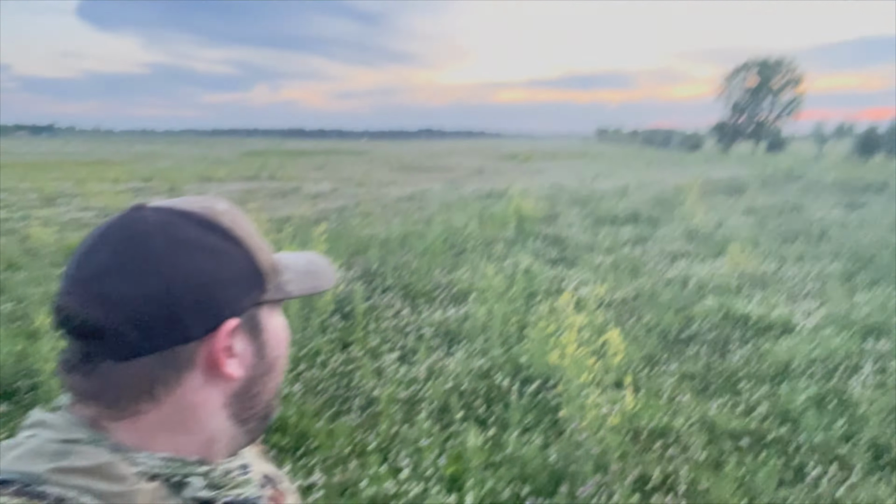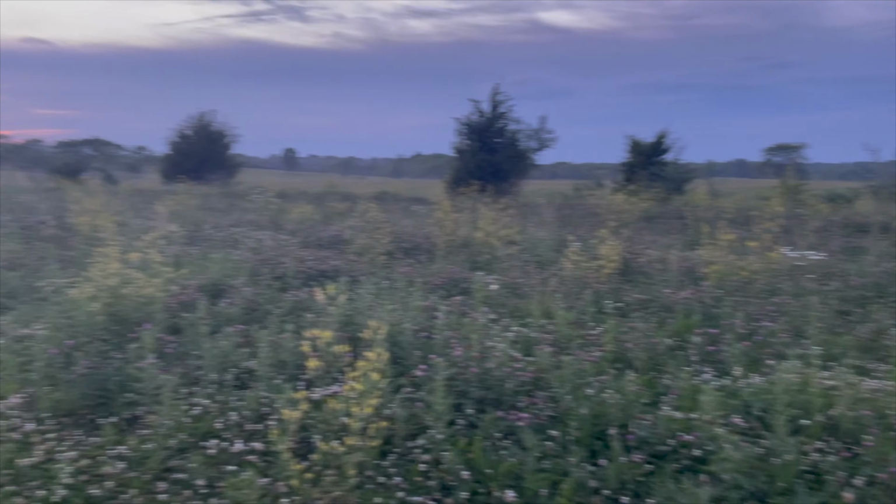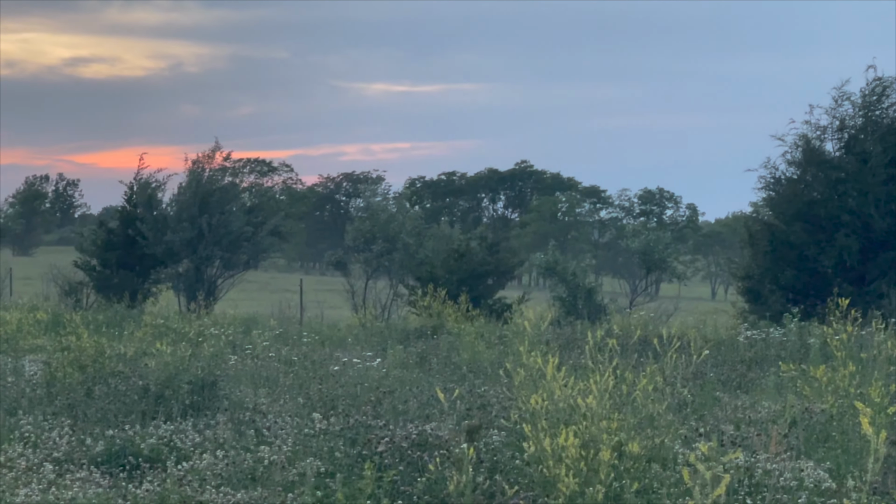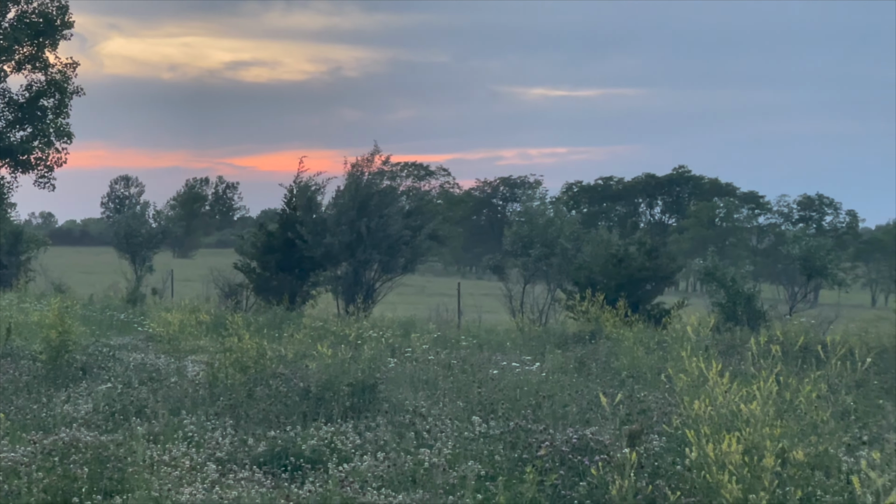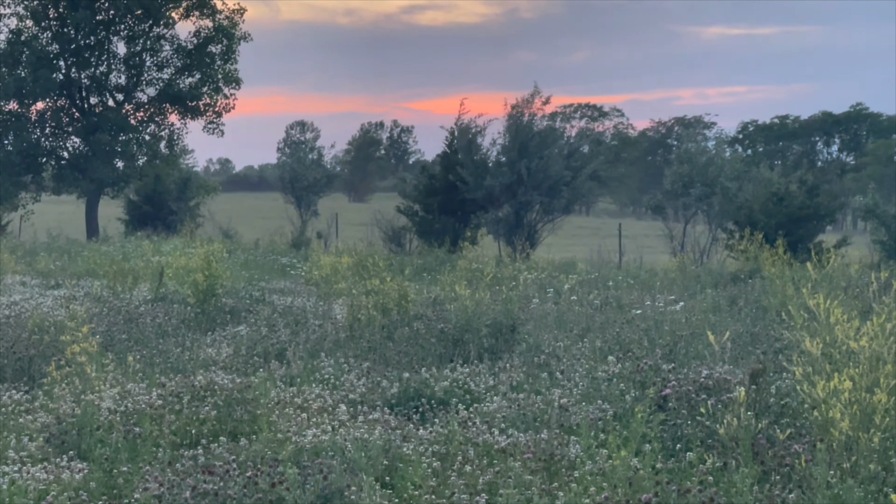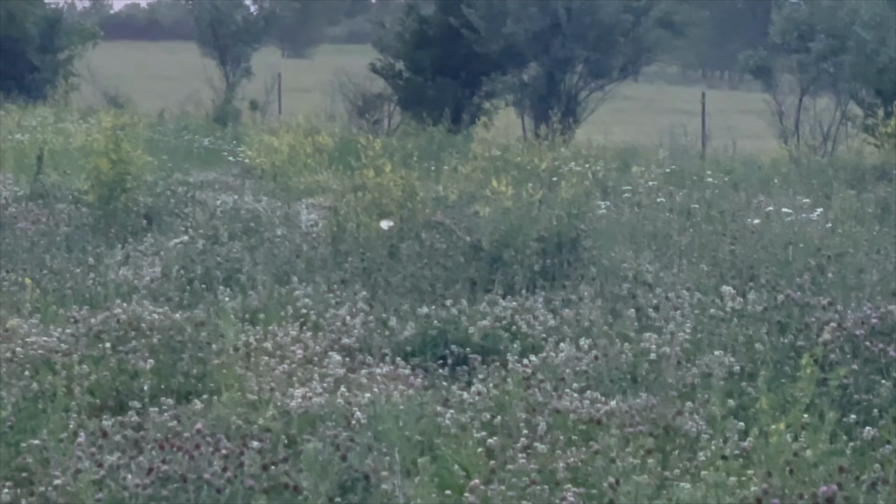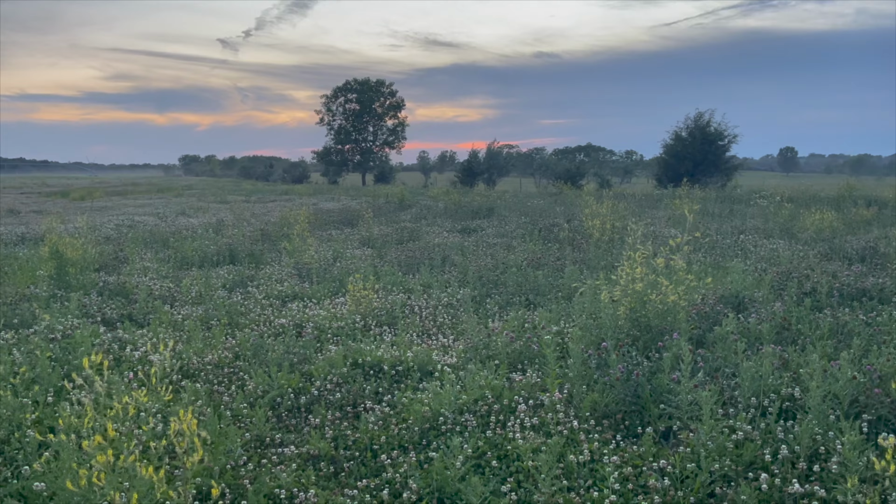So here's this guy. I'll give you a little bit of an idea here what we're looking at. Those coyotes came from that block right there, just beyond it, almost to the tree line behind that little clump of trees. The wind when I came out here was actually going in that direction. You can actually see that floating by right there a little bit, drifting that way. But by the time I started calling, it switched back in my direction.